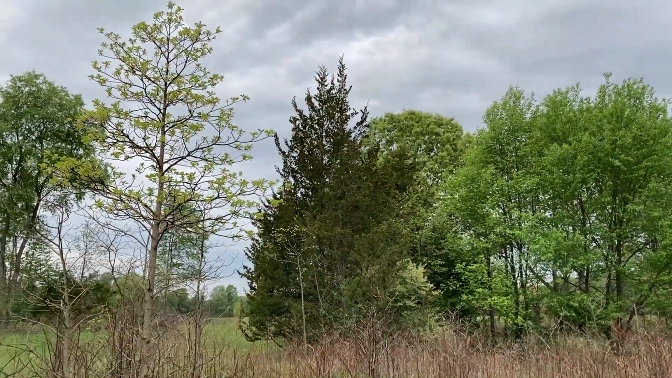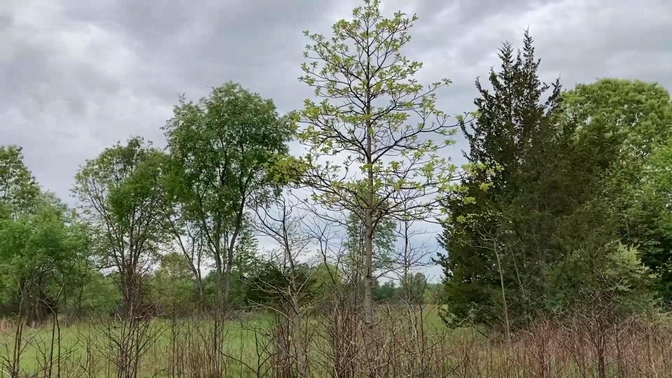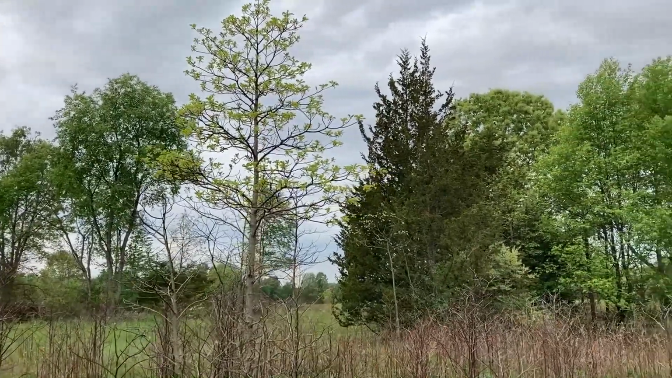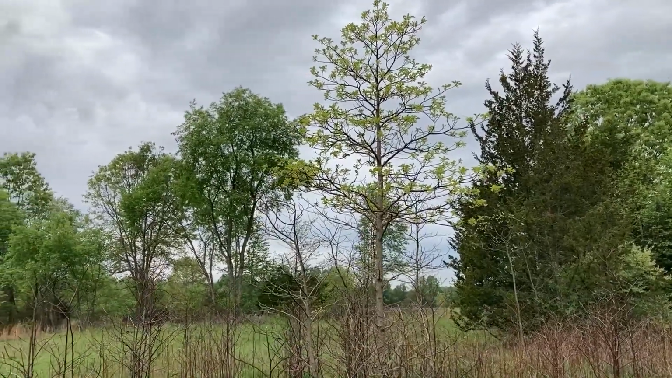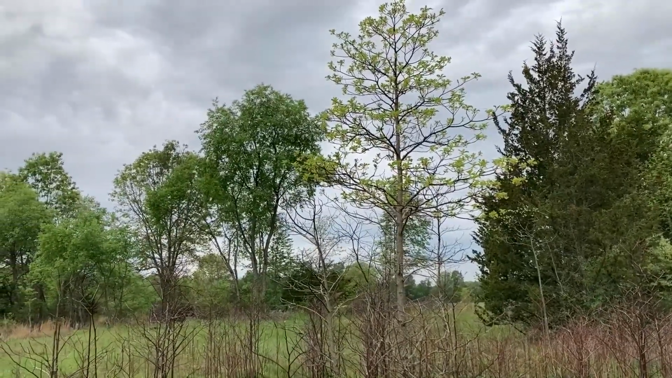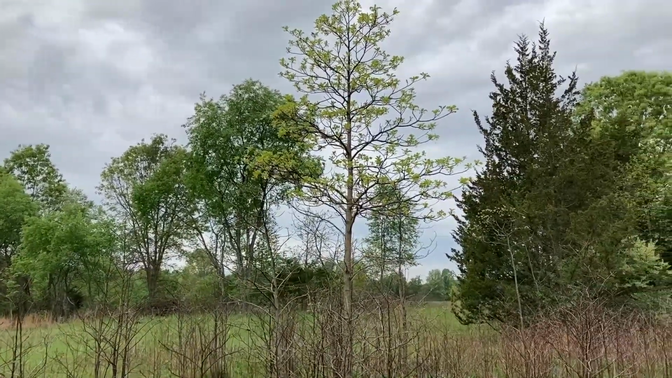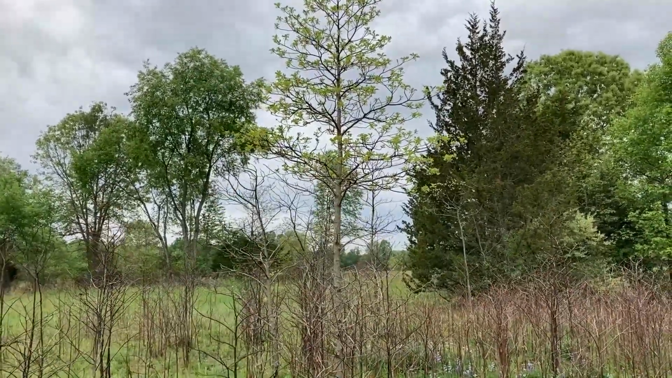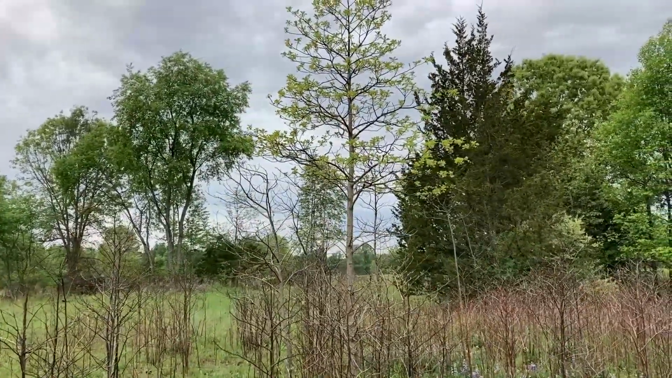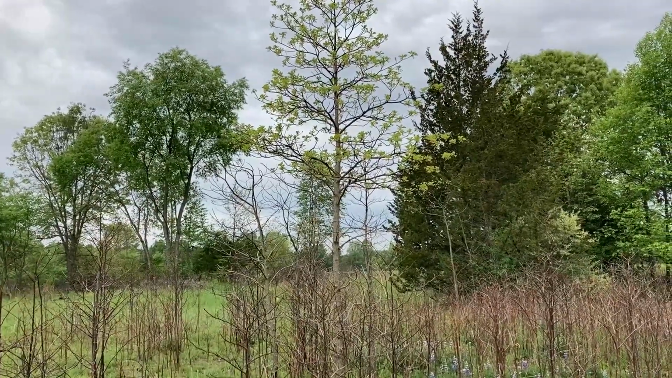So here's a little tree that I'd like to photograph. So let's talk about composition. Now if you'll notice, there's trees behind it. So what I've already done in this shot is to frame it up so that the tree that I really want to photograph is in that open area between the trees. So the trees in the background, there's a kind of a gap there. So my tree in the foreground will show up a little bit better.